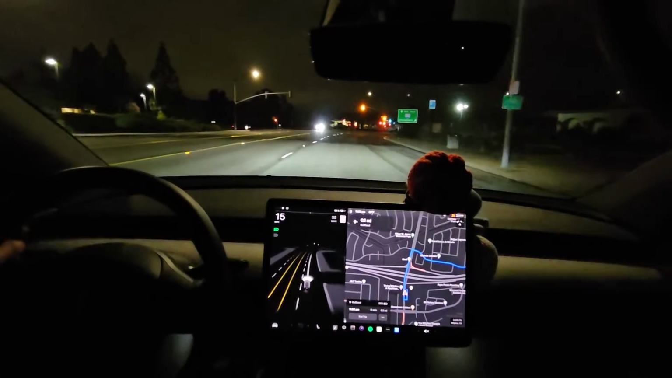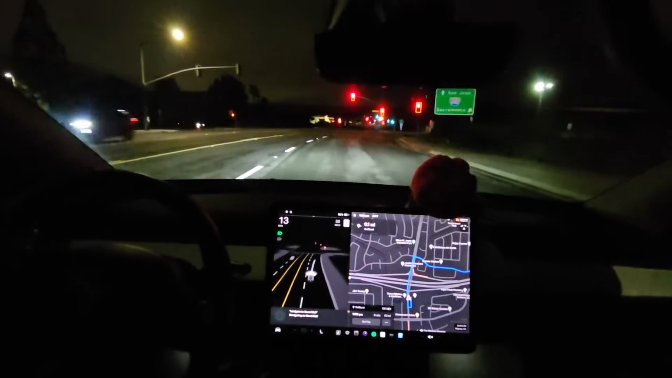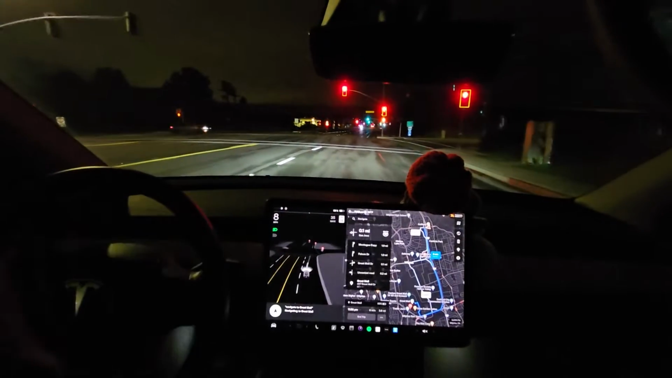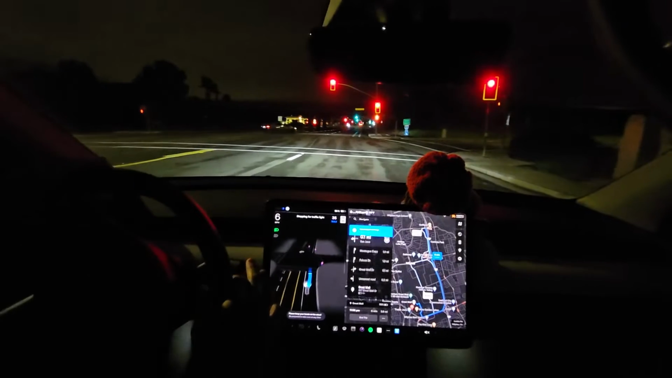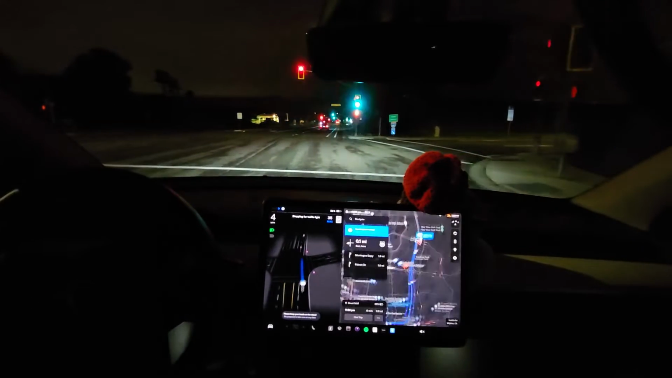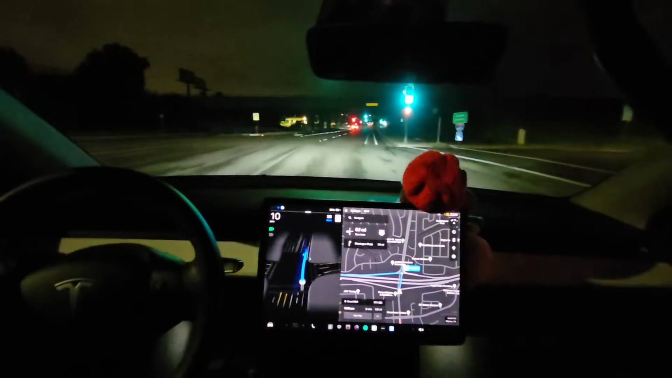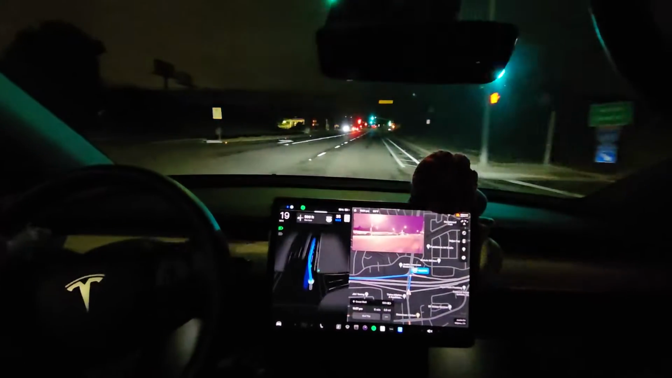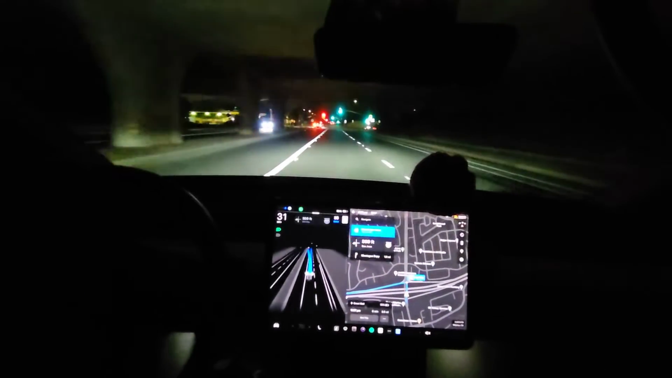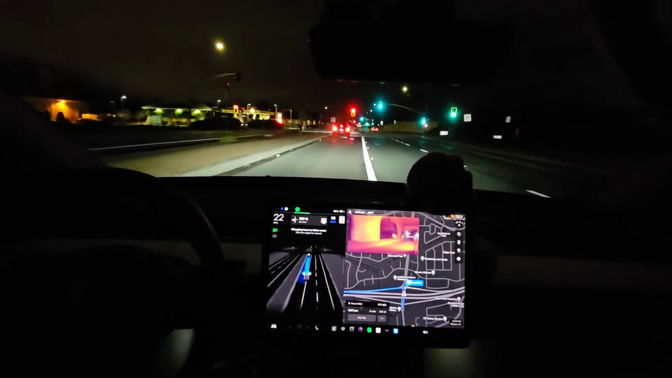Hear me? I don't know. Navigate to Great Mall. Maybe I should have turned off my... In 500 feet, turn left to take the Interstate 680 South ramp towards San Jose. I have a Wi-Fi box in the car, so I don't know if that's making it react a little bit slower, depending on what it picks up. Whoa. Okay. Now turn left to take the Interstate 680 South ramp.